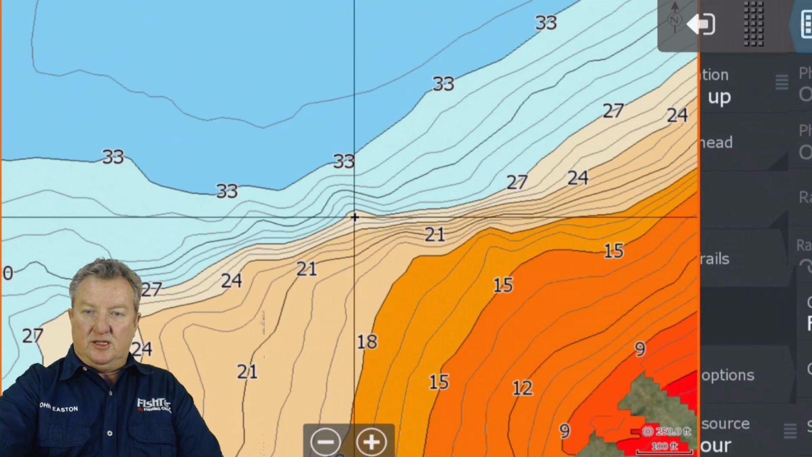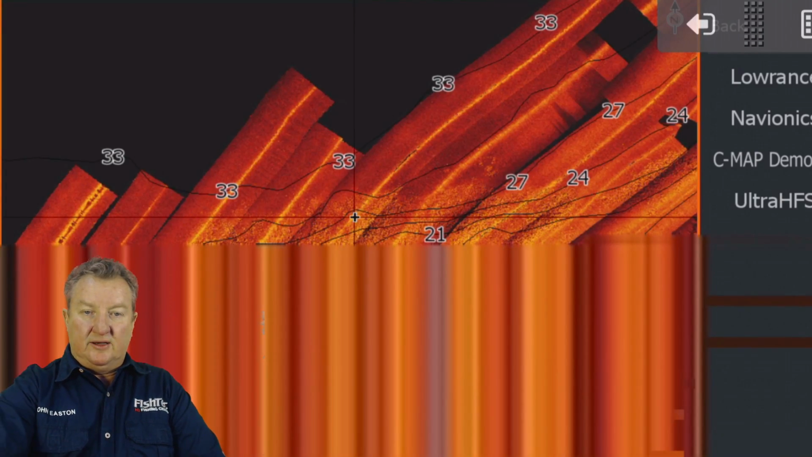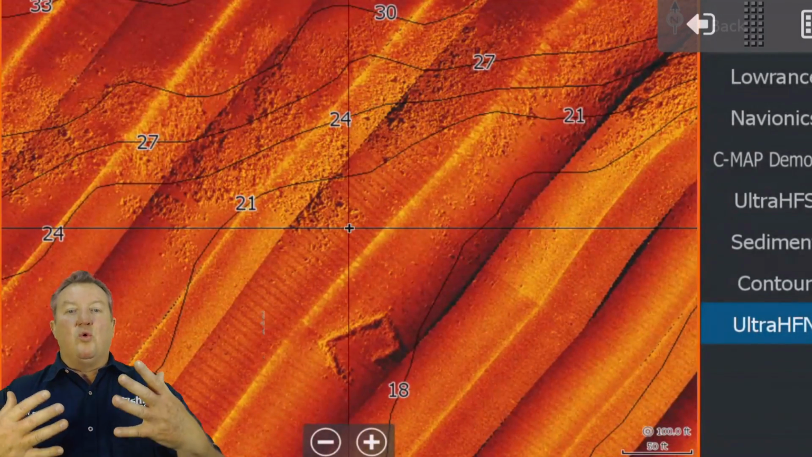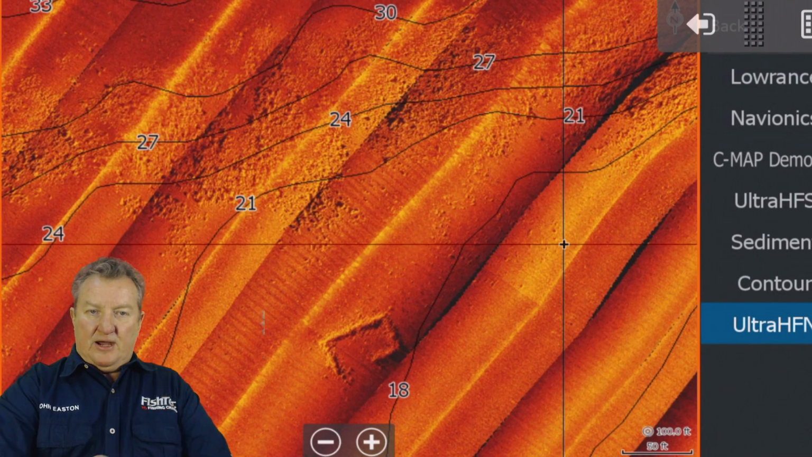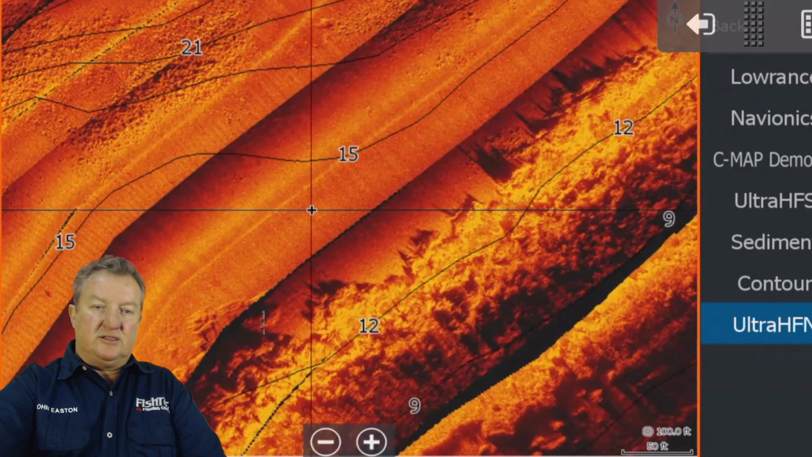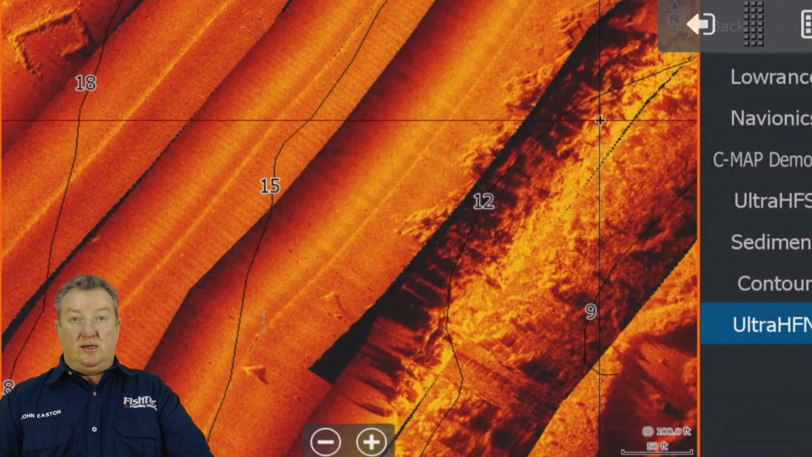Then we go back to here, we go to your Ultra HD. Now you can zoom right in. Now you know exactly where you are. You know what you're fishing. There's no surprises. No surprises whatsoever. But what happens when you come into the grass here? Let's everyone just take a quick look at the grass and say, that's the weed line. A weed line is a weed line.